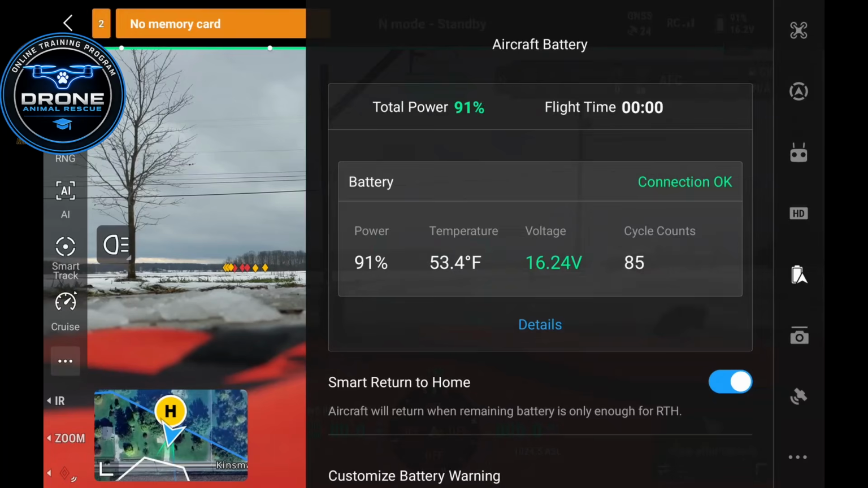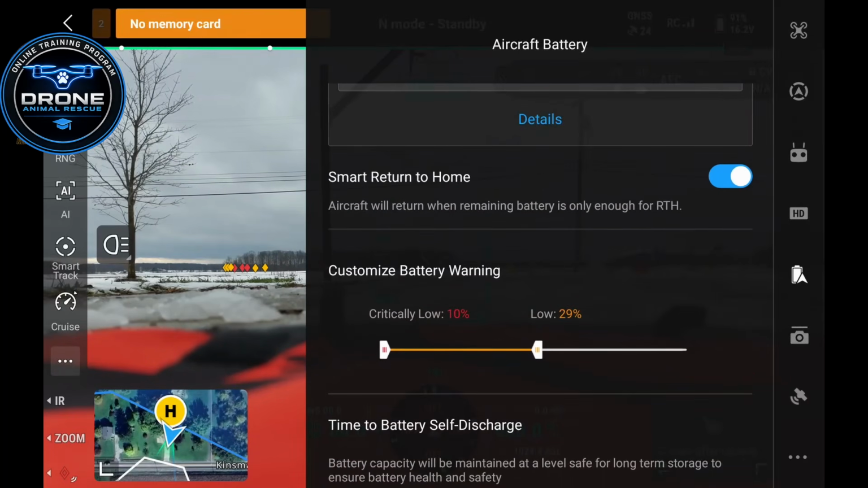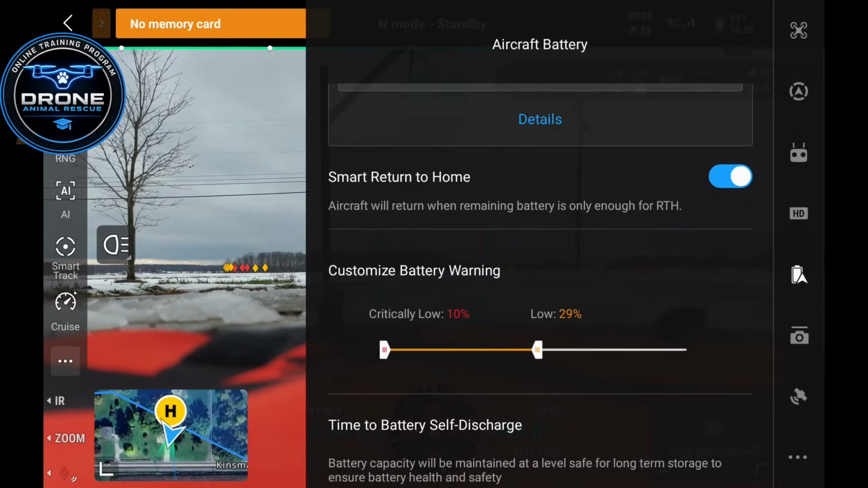This is just going to give you a lot of diagnostics on your battery. One of the things that you probably want to change here is the customized battery warning. Most importantly is going to be your critically low positioning. What happens when your battery hits the critically low position is it will force land your drone. So you'll be able to move the drone forward, backward, left, and right, but basically it's going to bring this drone down and force you to land.